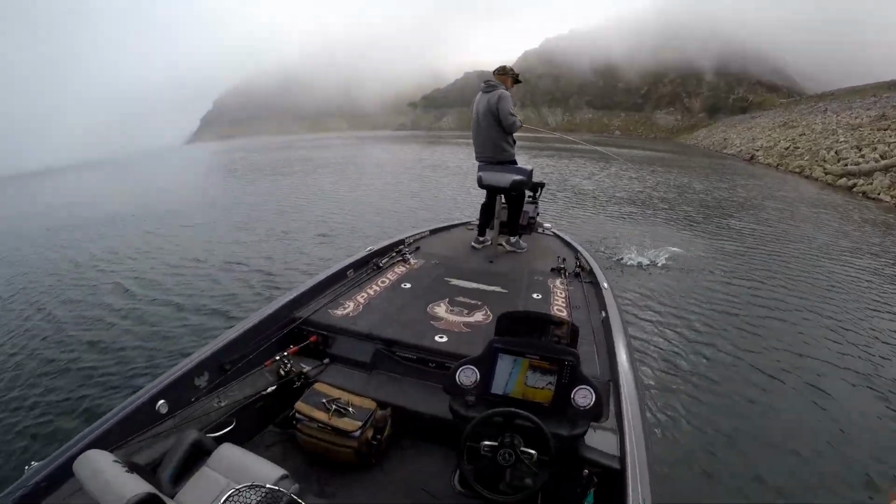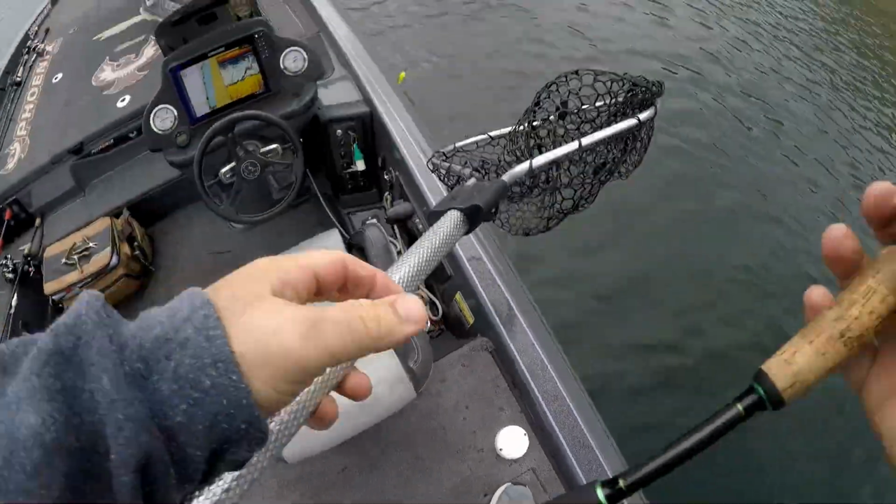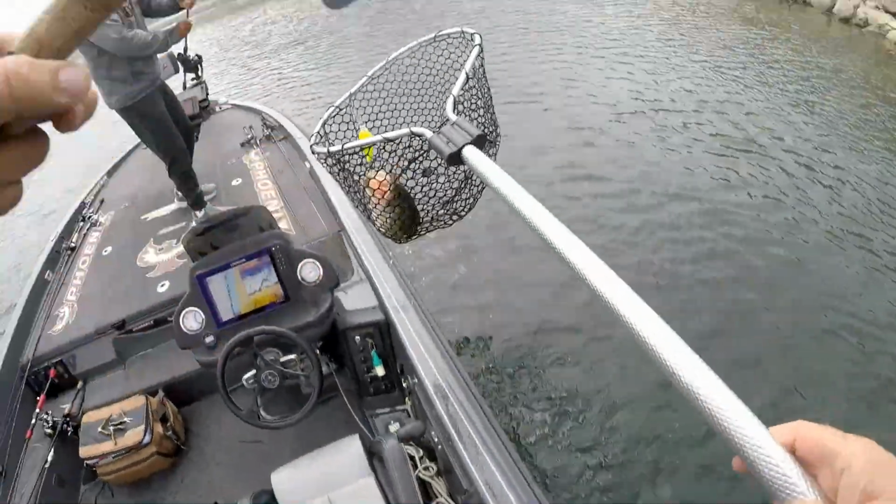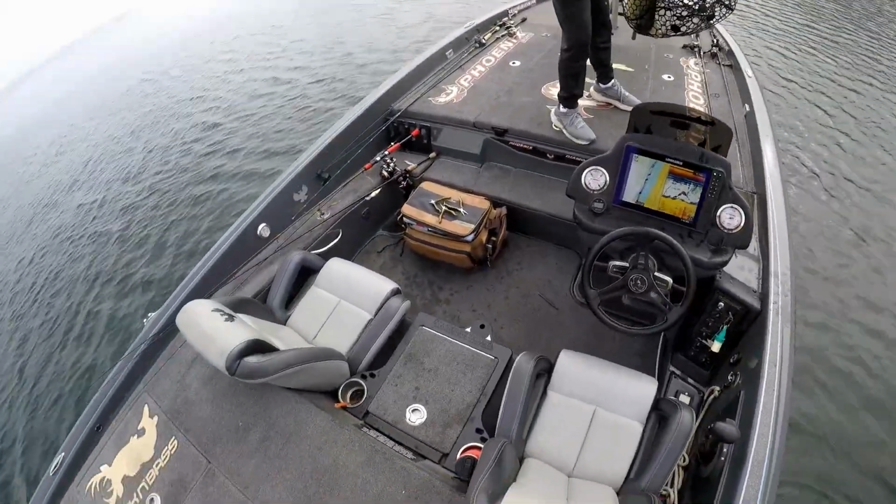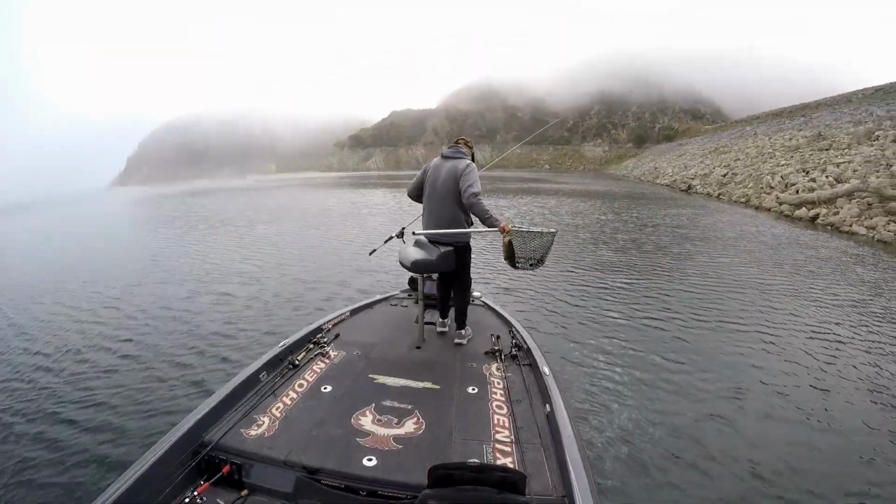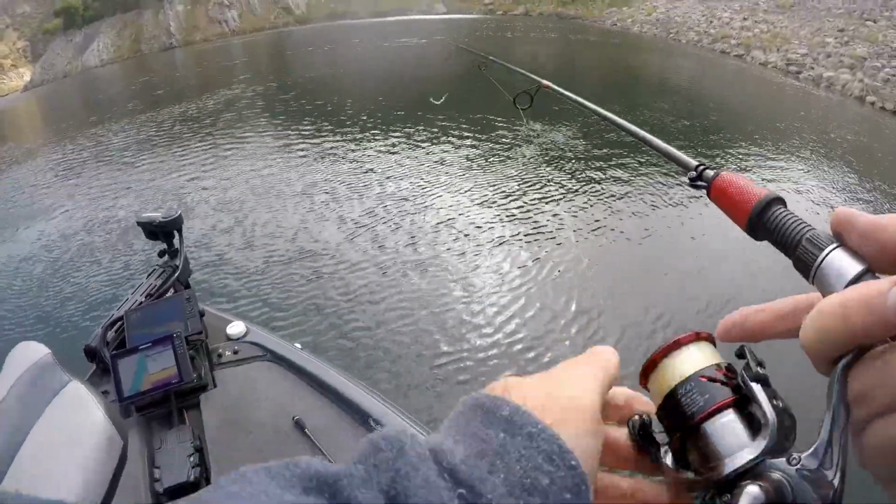Oh, that's a good fish. I like the splash on that. There we go. Nice crankbait fish right there. There you go. See them and catch them.